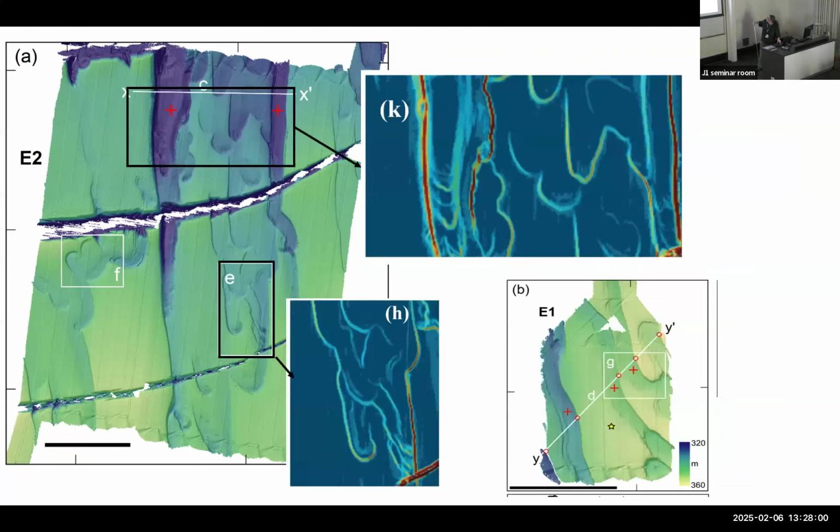And this is the slope of the ice maps of these regions, but showing the slope instead. So red is about 45 degrees. So you have large regions where it's completely flat, more or less, and then some very steep steps to the next.